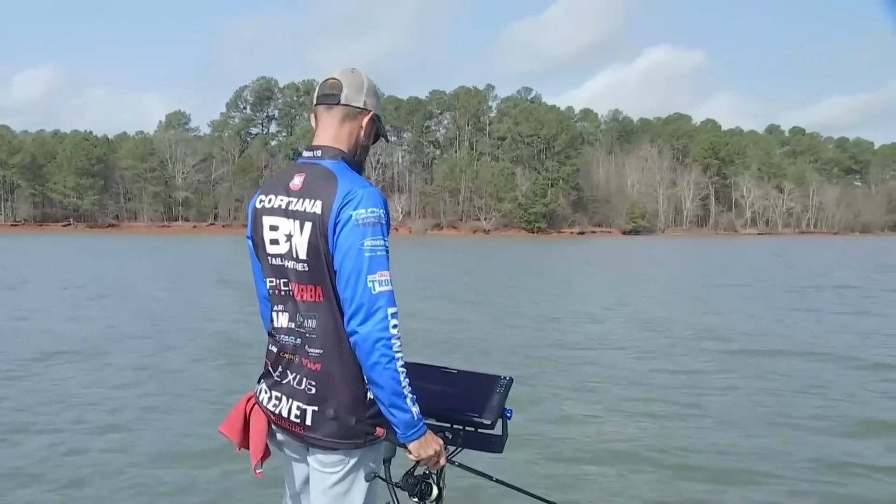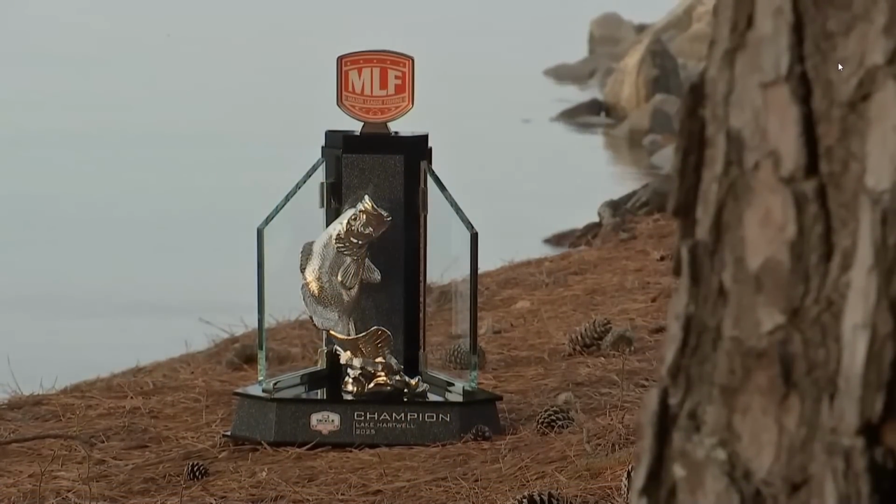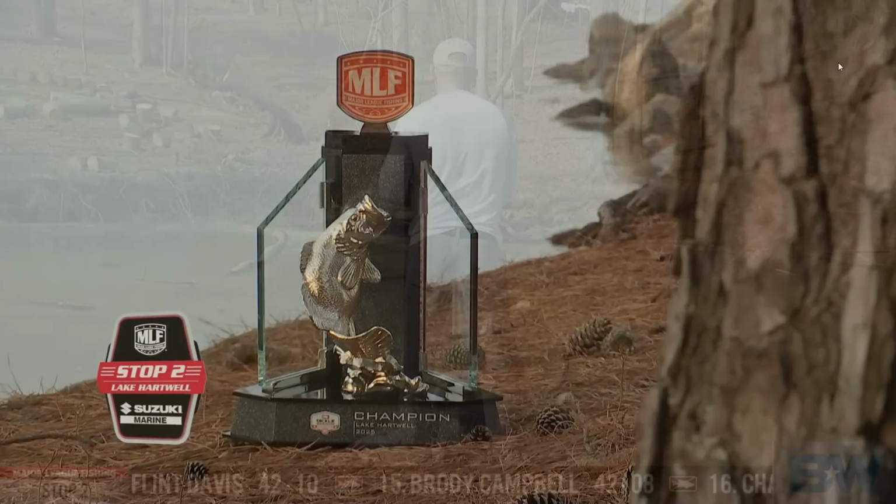Cal Cortiana was about 11 pounds off the lead to start the day, so he's got a lot of ground to try to make up. Off to a good start, though, on Championship Day at Lake Hartwell on the Tackle Warehouse Invitationals Tour.